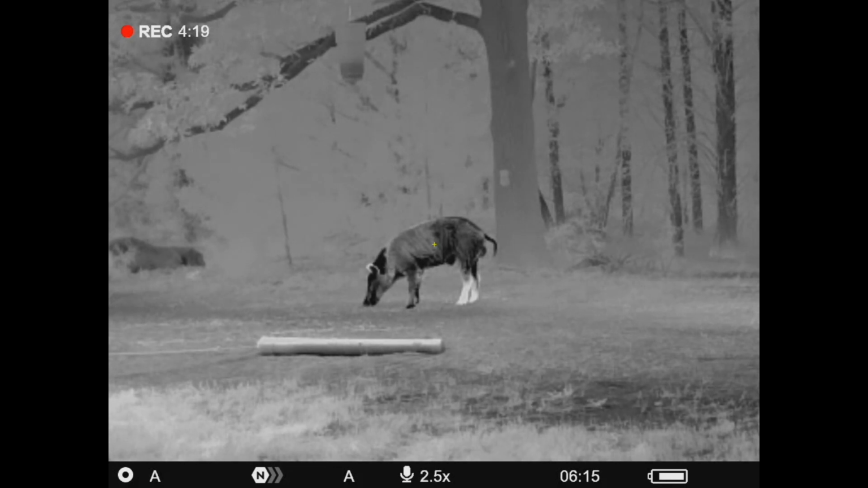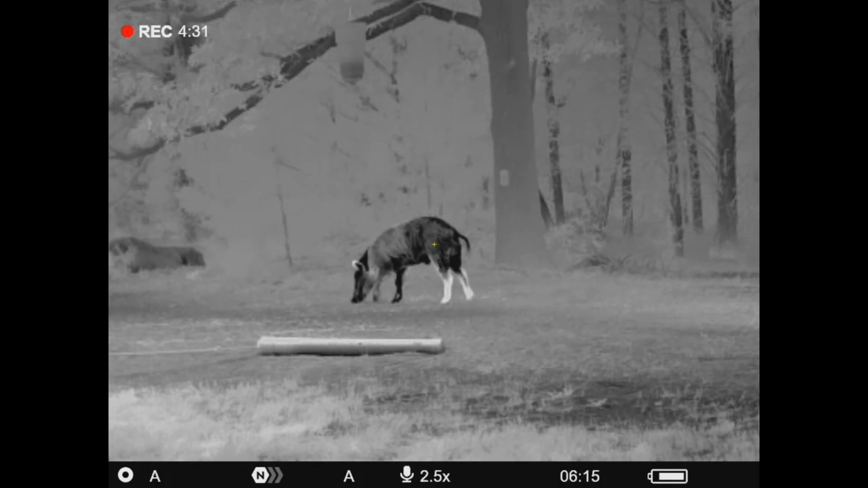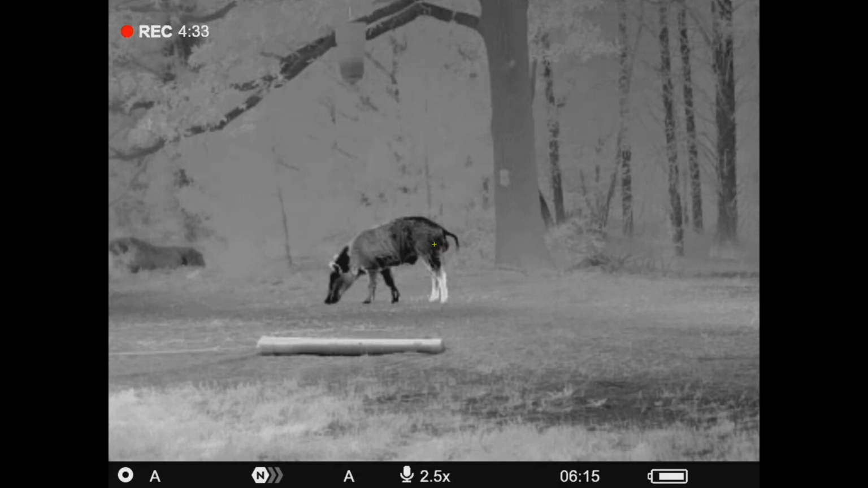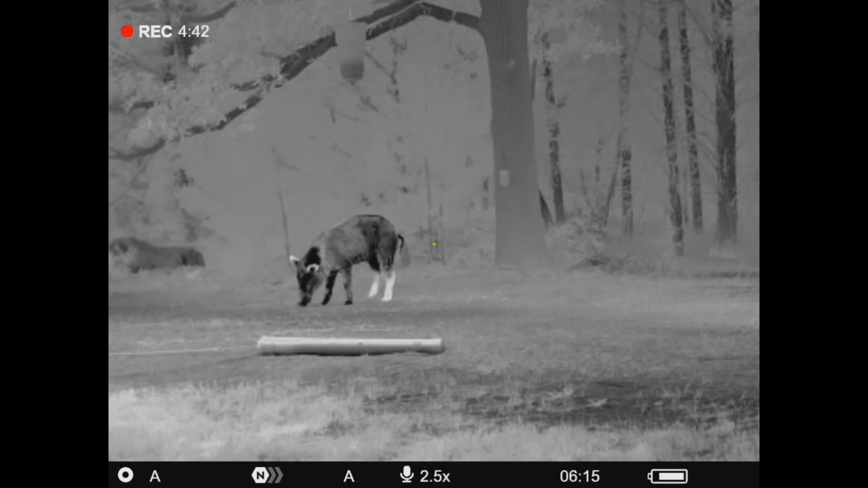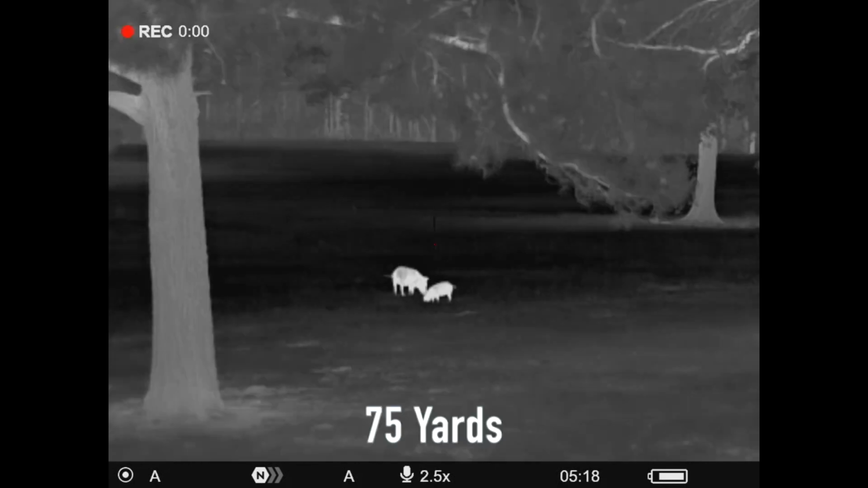When it comes to ID, this is all a matter of opinion, a matter of experience. I think Hans and I would say conservatively, realistically, a hog or a coyote, 250 yards, maybe even 300 yards in the right conditions. Larger animals, deer, maybe a really big hog or cows, whatever. I mean, 300 plus, very, very easy there. But I think 250 to 300 is going to be a safe conservative range for most people with a little bit of experience with this unit. So very good image quality and ID range.